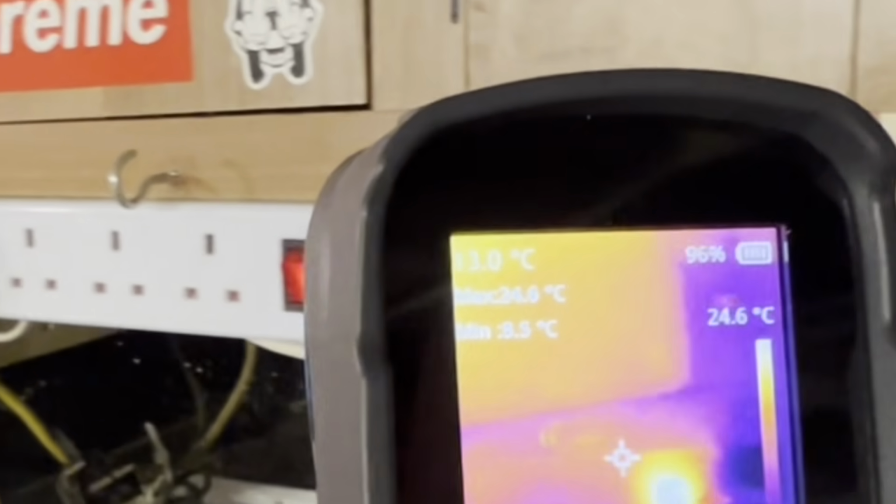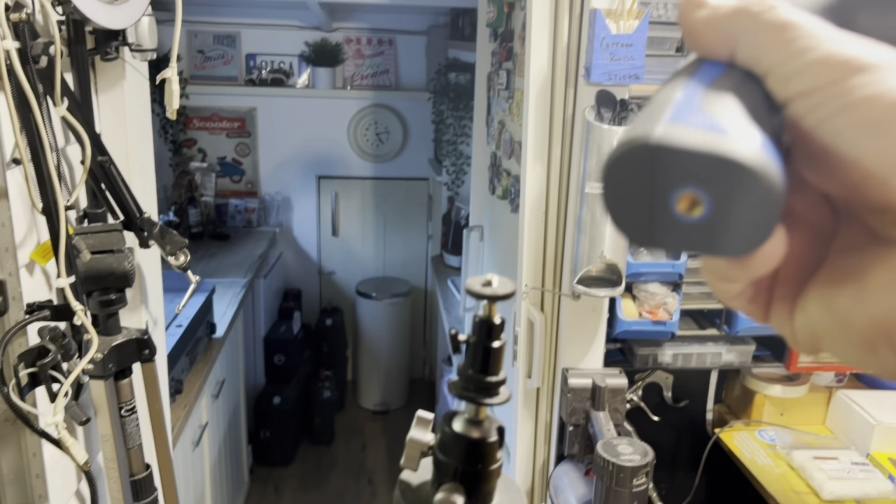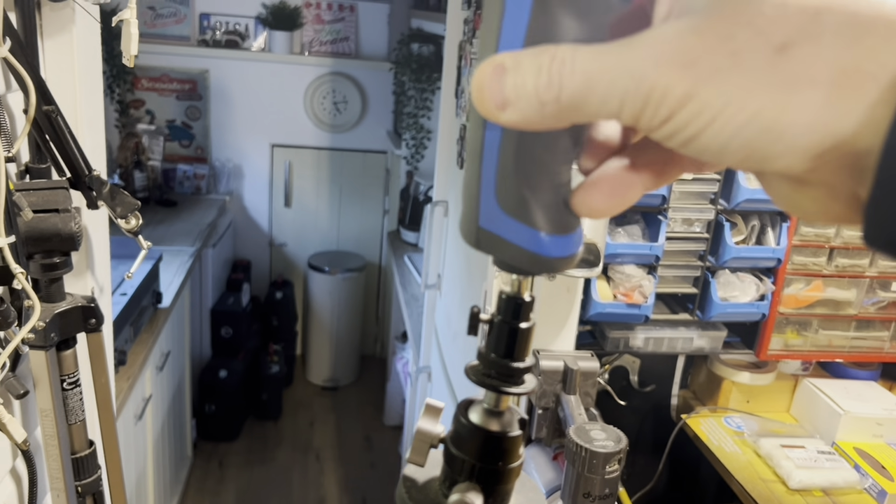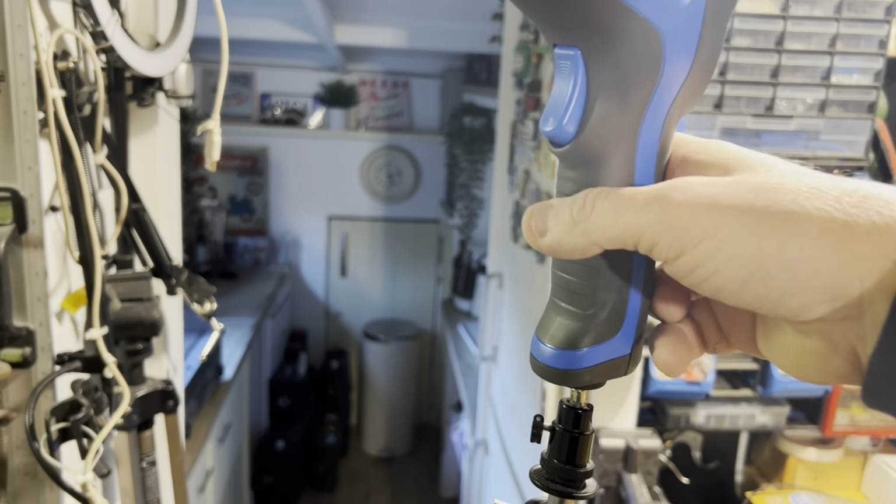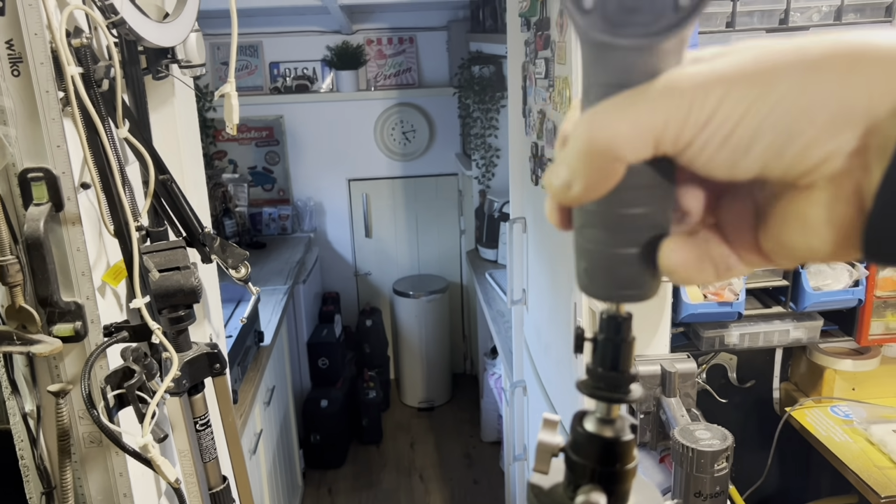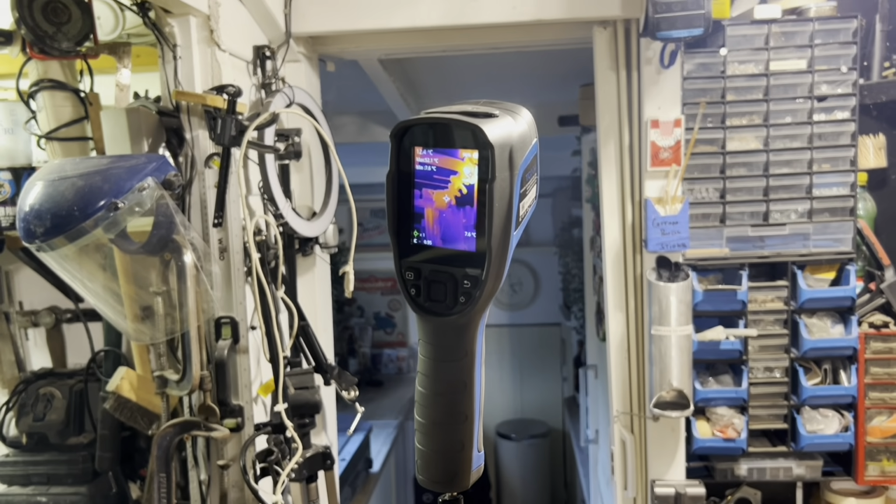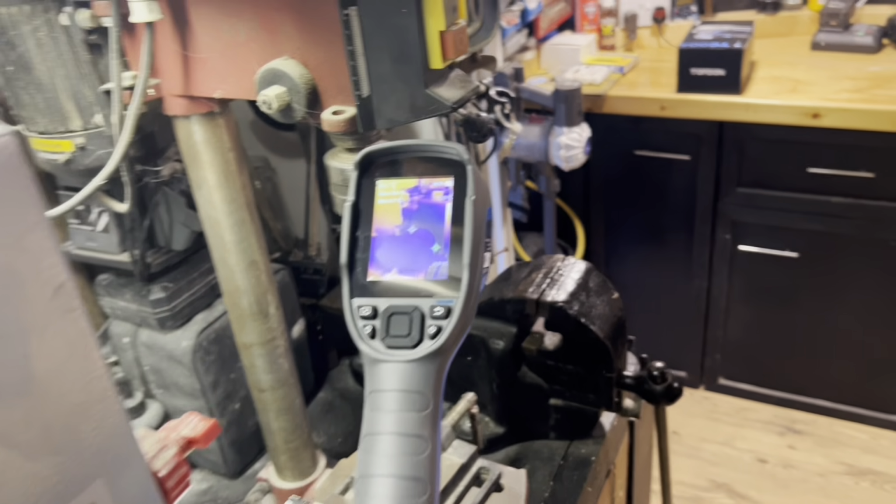Also, standby switches. Look at that, standby switch. Red hot. What's that, 20-something degrees? Here's the screw thread at the bottom. I'll just try putting it onto the bottom of a tripod. Screws on dead easy, so you can have it in a fixed position. But just remember to put the standby on-off switch for longer, as you'll see in a few moments.